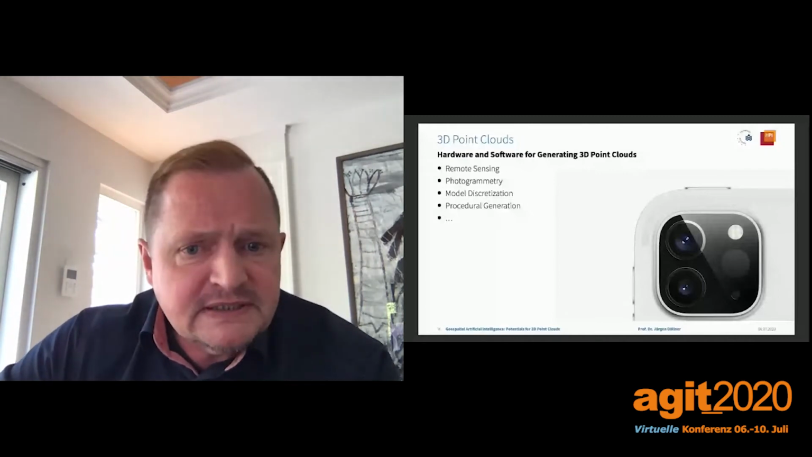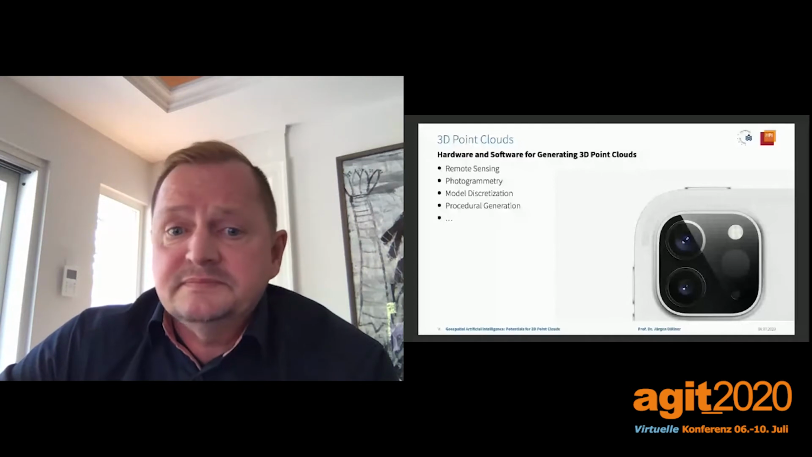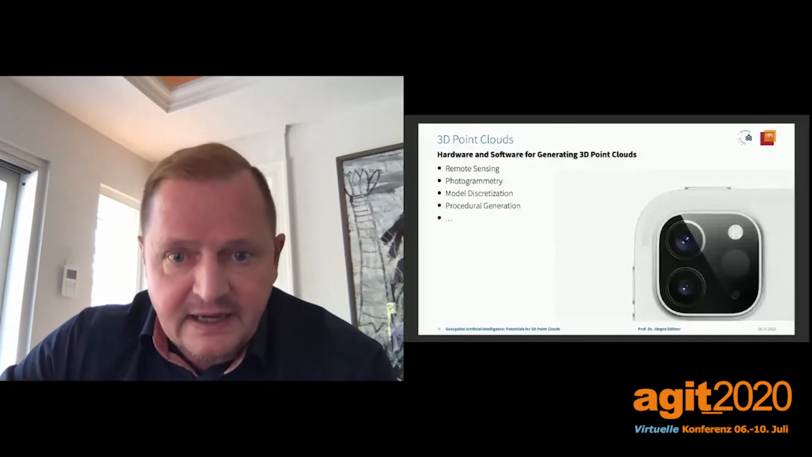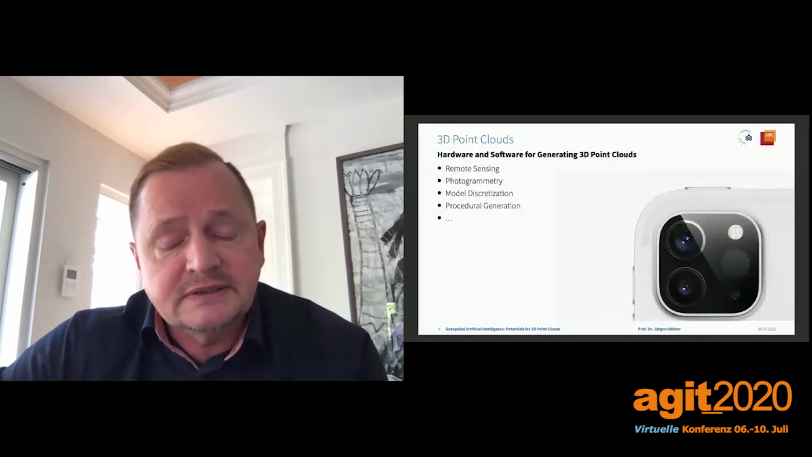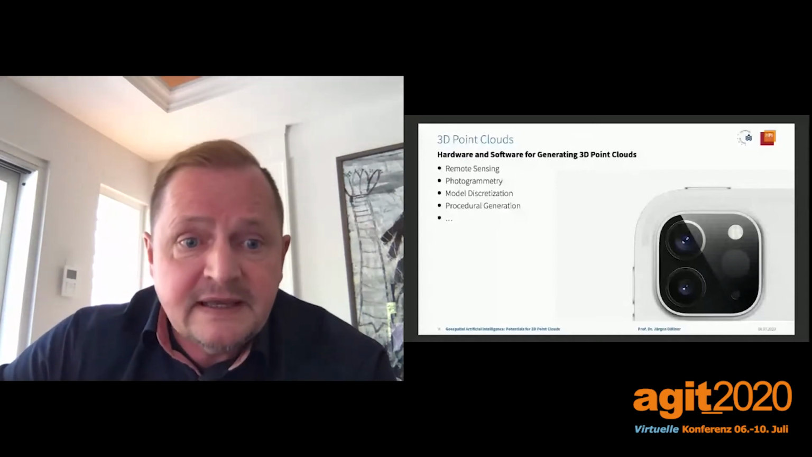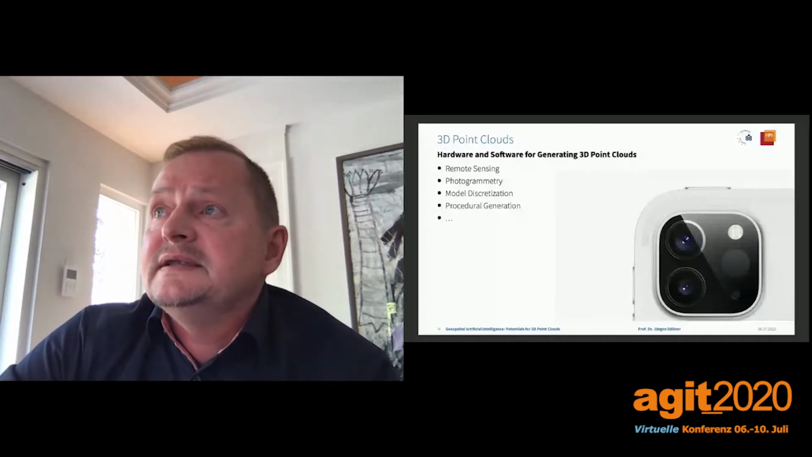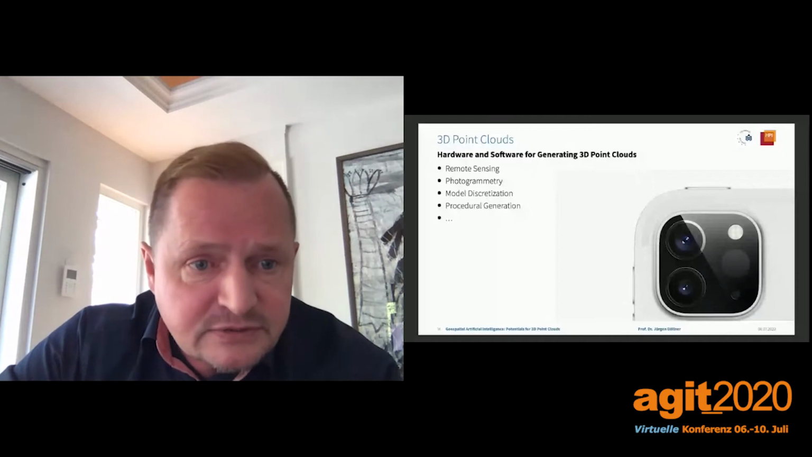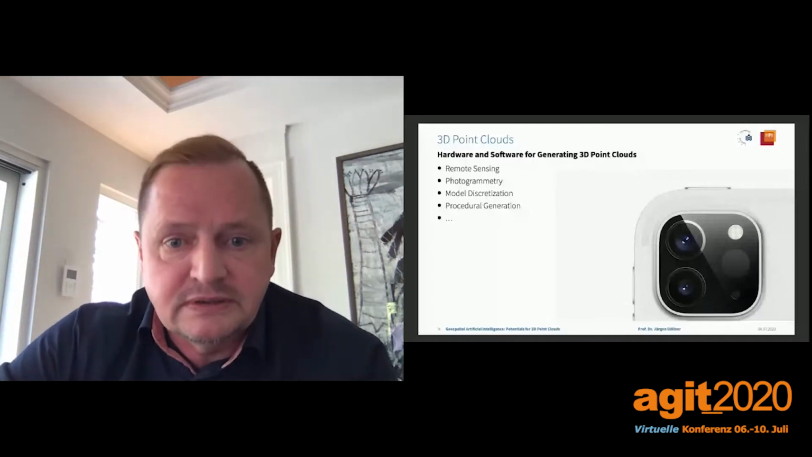So the question is, are we fine with this? Is this yet the answer to modern GIS? The answer, unfortunately, is no, because point clouds tend to be very large and tend to be discrete, unstructured, having almost no structural information.